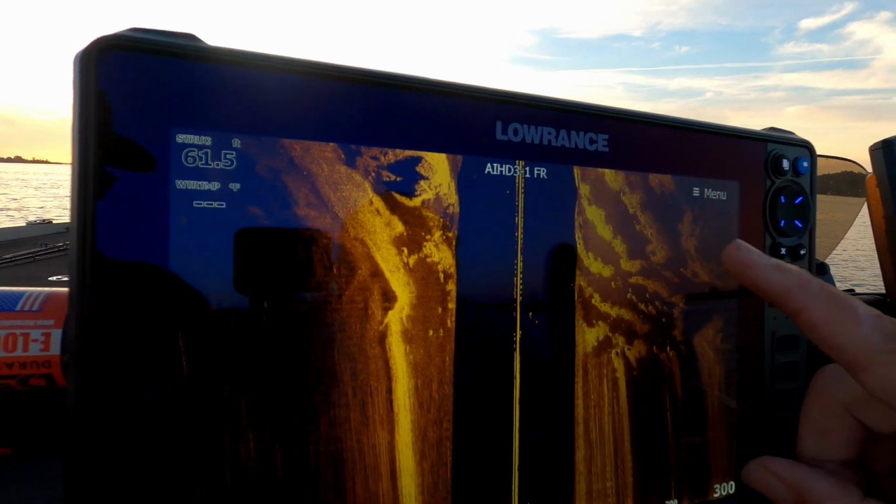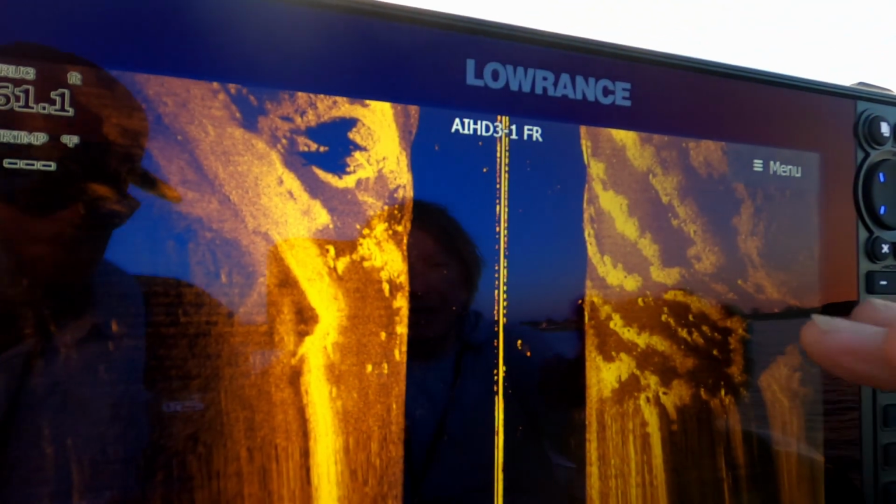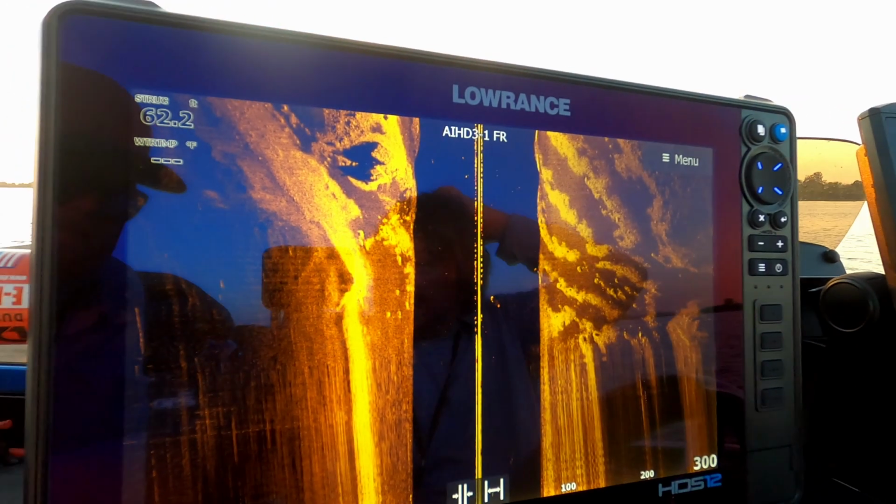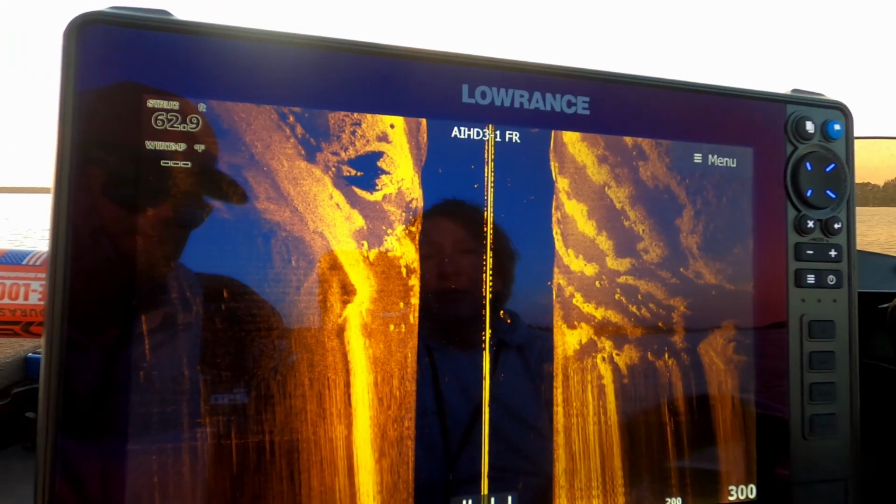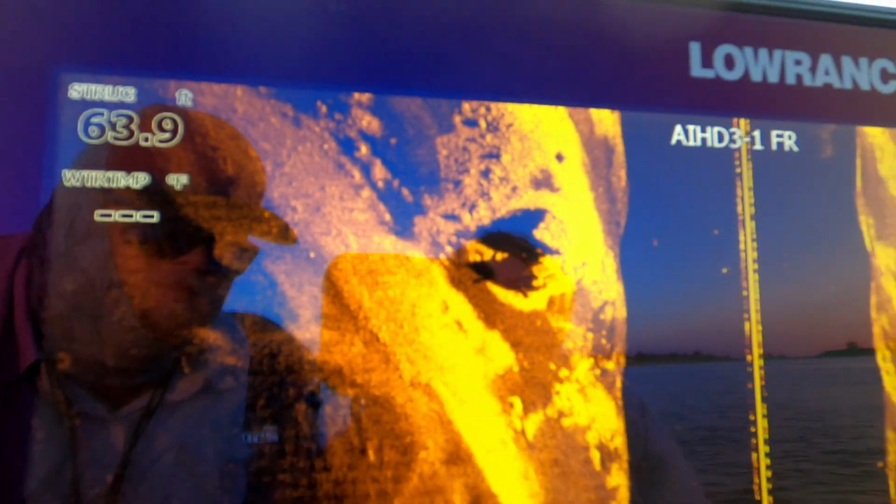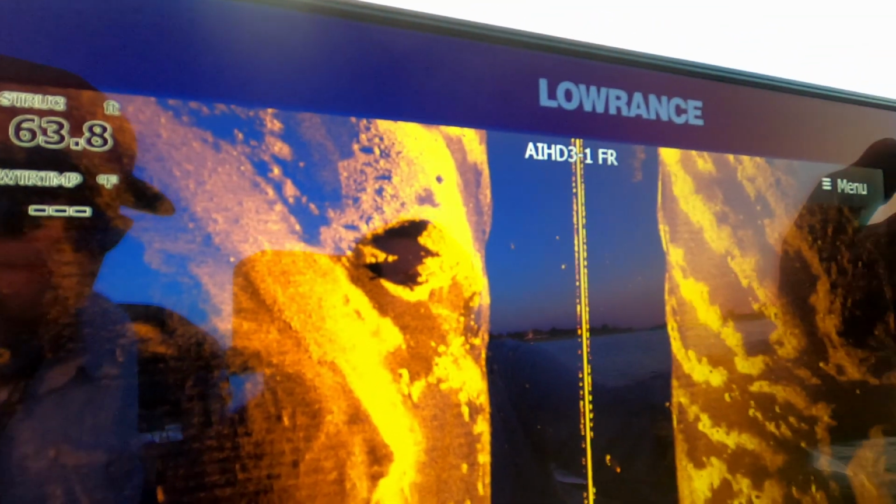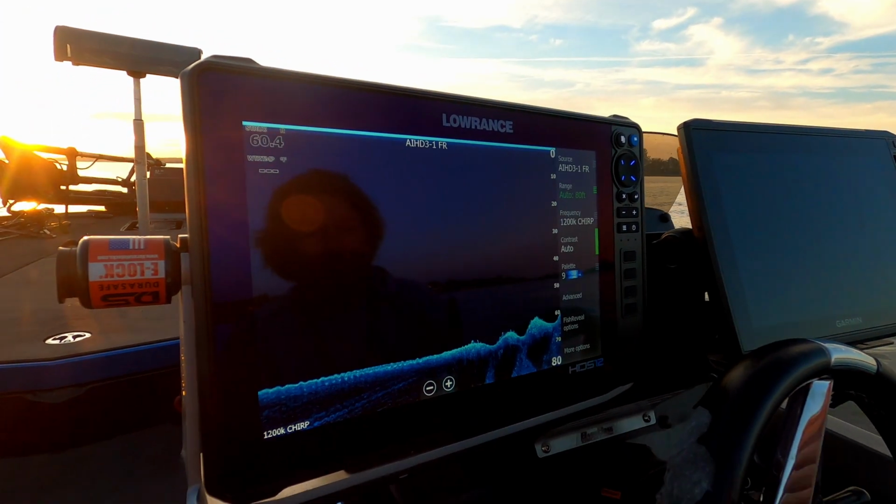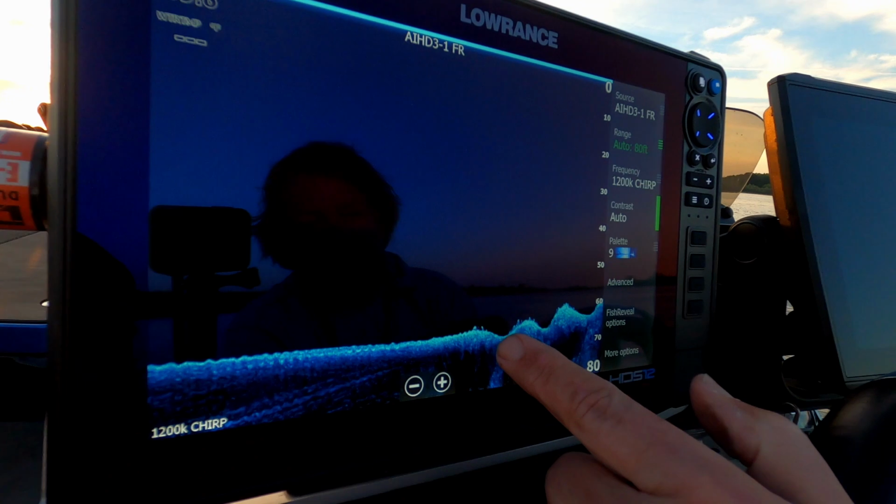This is all ledgy stuff, but it's layered ledge. This end of the river was basically dammed up years ago, and if you drive around, you can find old rock piles and such like that. So this is the side imaging. If we look at the down imaging, the down scan, you can see how crisp that is.